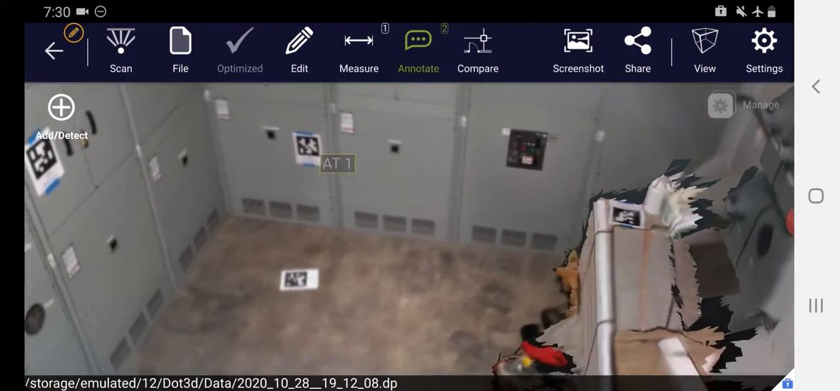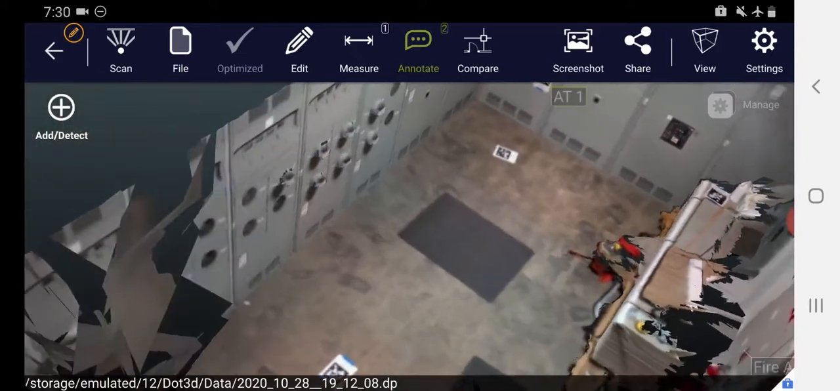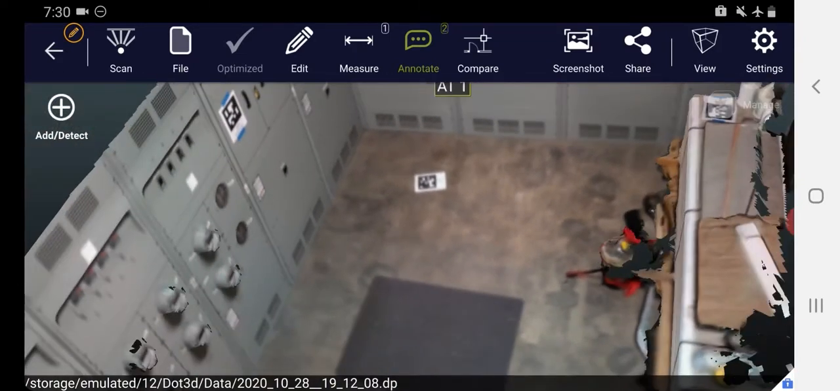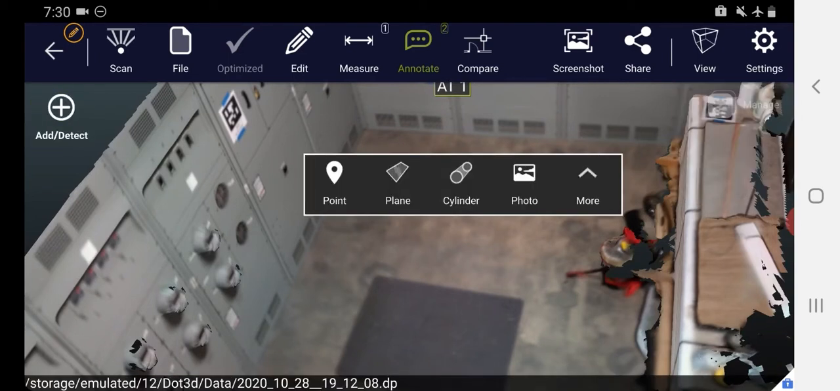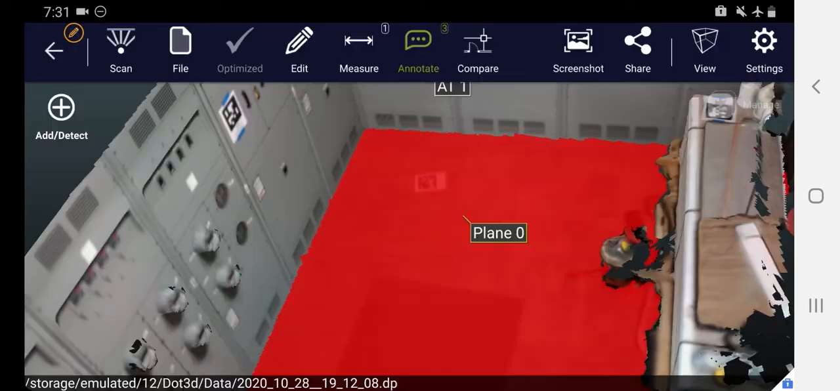You can annotate not only to points, but also to planes in your scene. So if I wanted to get a surface area, it would be especially relevant if this room was completely empty, for example. I can do Annotate, Add Detect, hold on the floor, and select that I would like to make a plane measurement. Now this will automatically recognize that plane, and if you tap on it, it'll tell you the surface area, and those units can be toggled in the Settings tab.